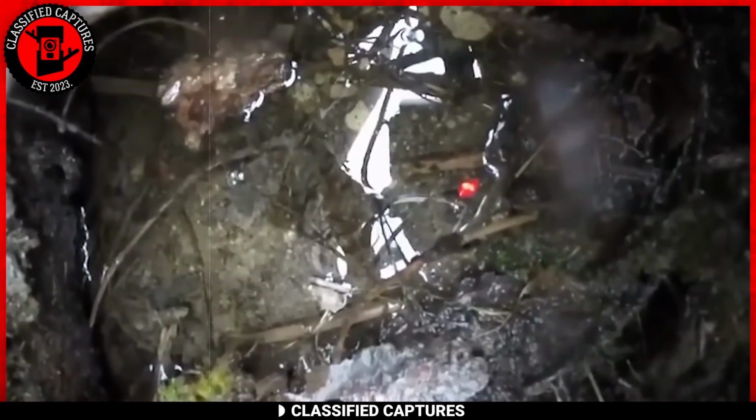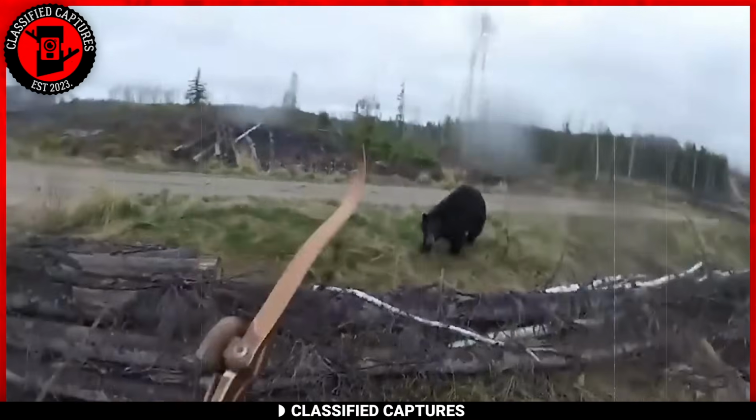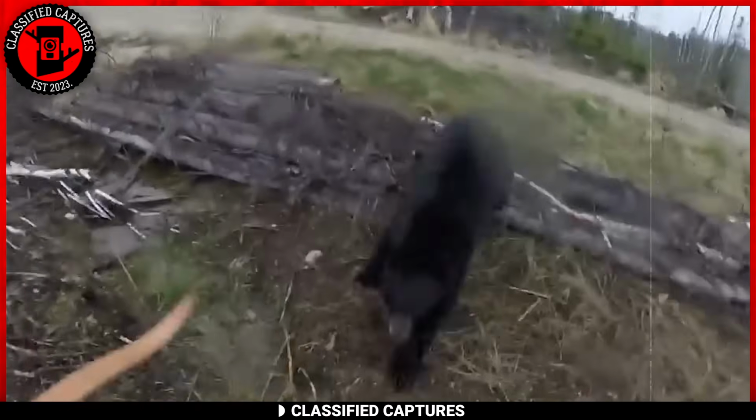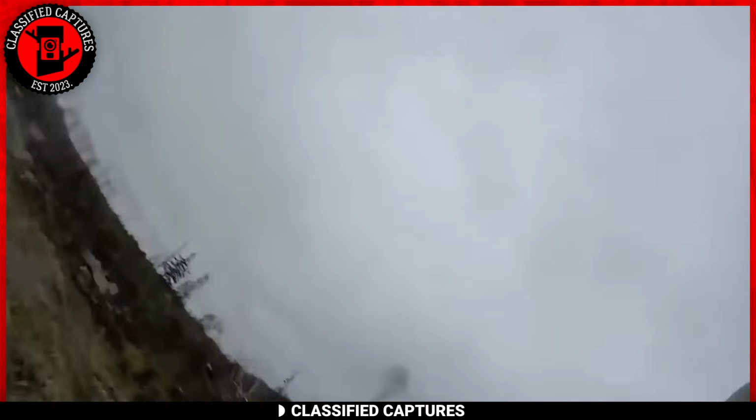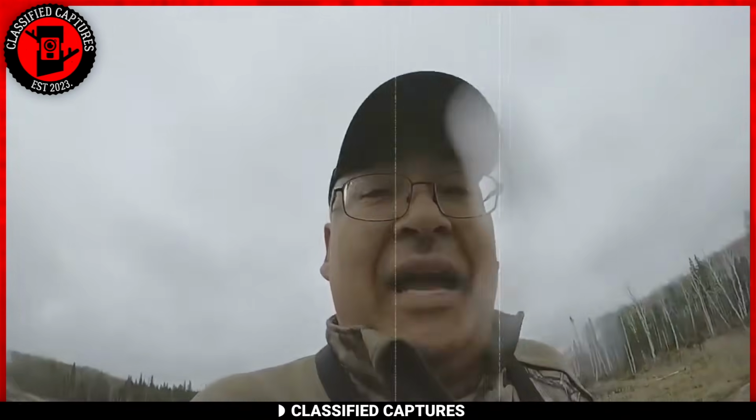Though off-cam, we could hear them struggling in the background. After a few seconds, the man picks up his camera, which lets us all know that he was safe. Apparently, the bear just decided to pack and leave. Not many would have survived a situation like that. Looks like this hunter is much tougher than the bear.